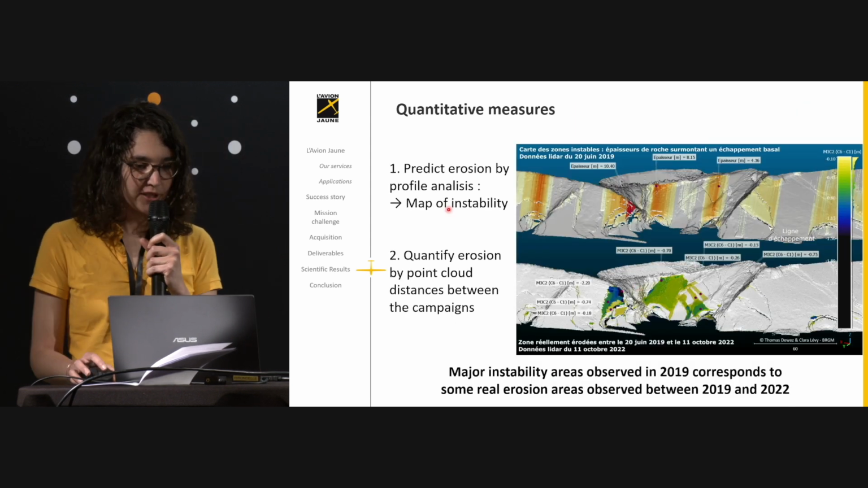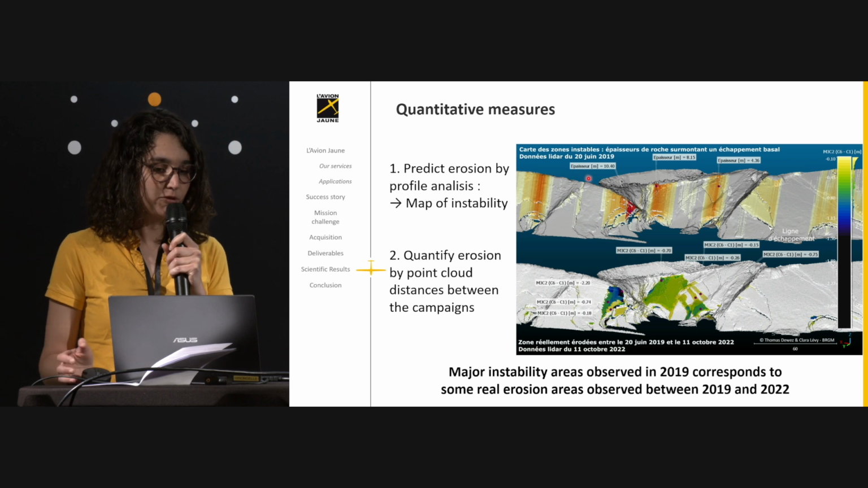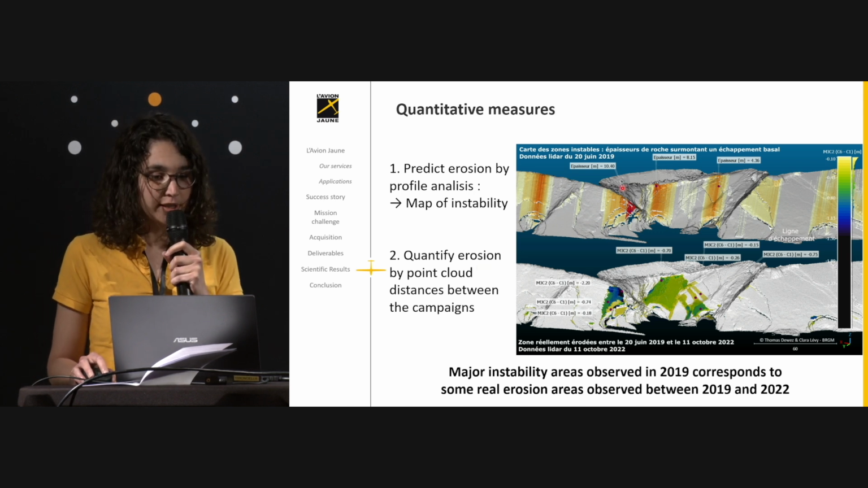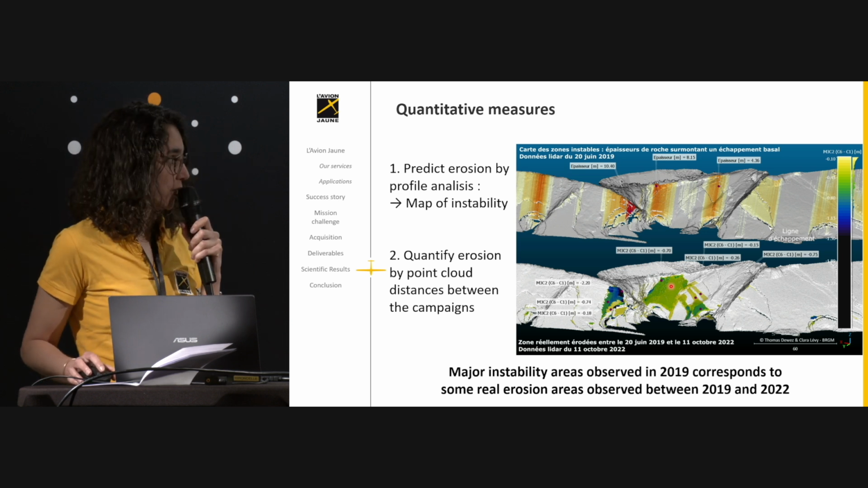So they have this map of instability for one date, for example, June 2019, and then they could quantify erosion by point cloud distance between the campaigns. And what they highlighted was that the major instability areas correspond to some real erosion areas observed between 2019 and 2022.